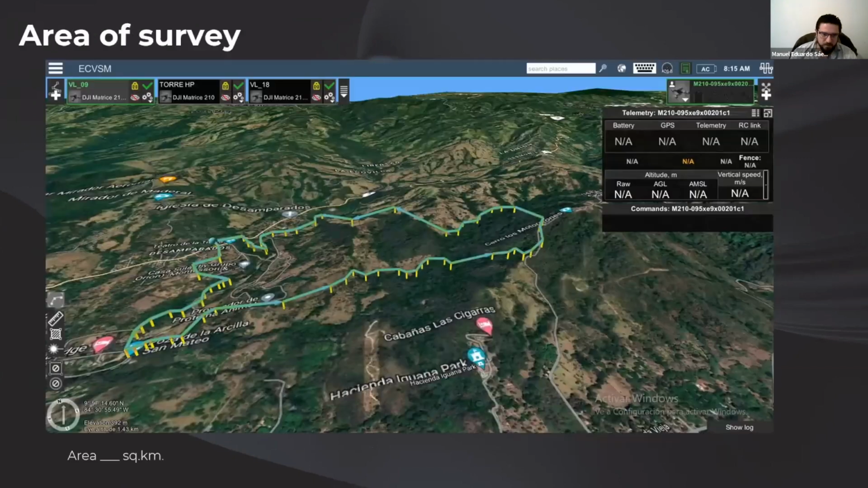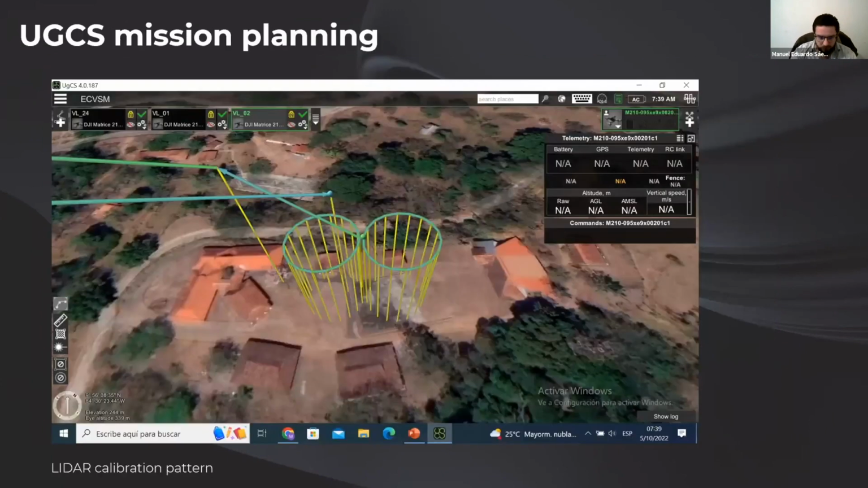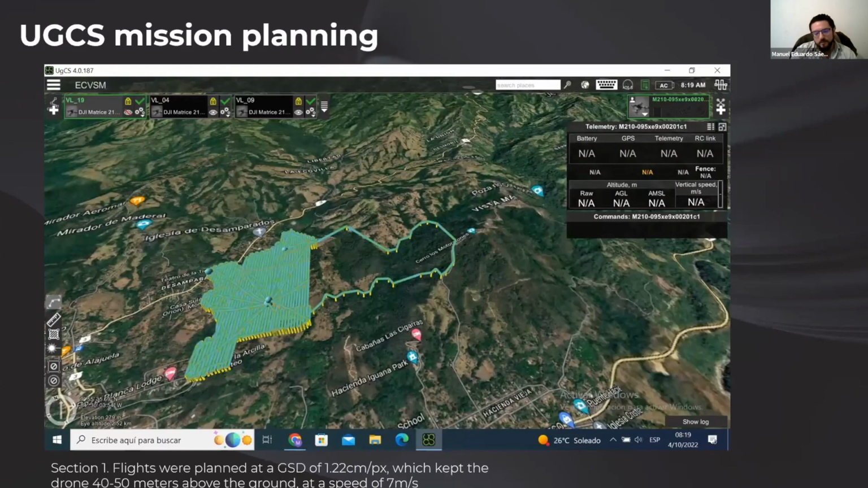And this right here, you can see is the entire area. It's divided into three sectors. There's sector number one that you can see right there. That one was not so complicated to fly from because we had a nice place for our truck, so we could just take off from the truck, and we had a nice spot for the base station.